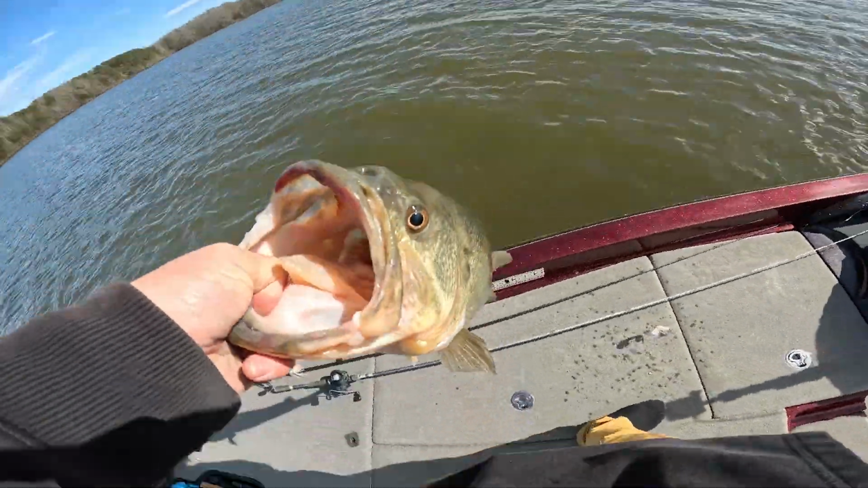So at that point, it took about 20 seconds to get that fish to eat. Literally dead sticking it, holding the rod still, and letting that bait sit right above the fish's head. It was moving because the boat was being blown by the wind slowly, but I don't know.